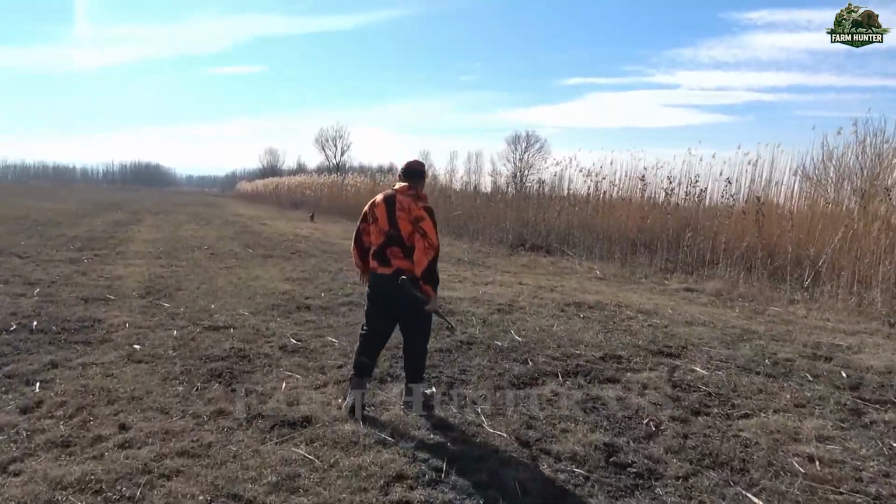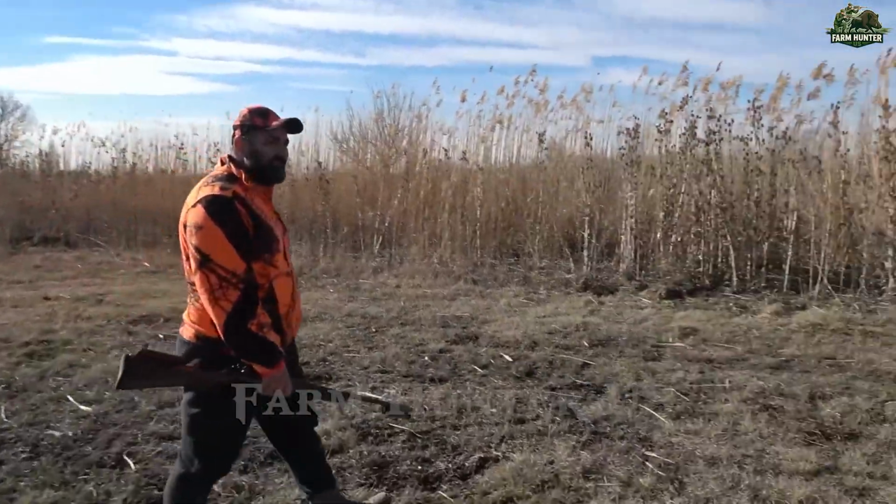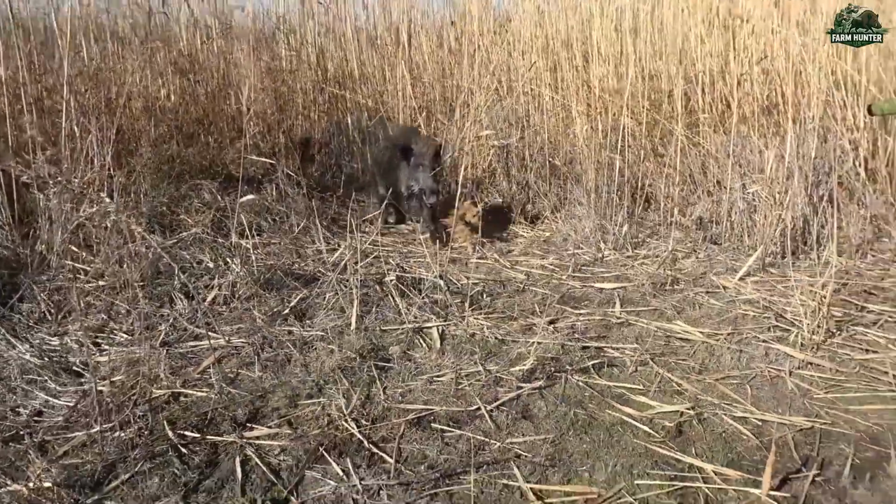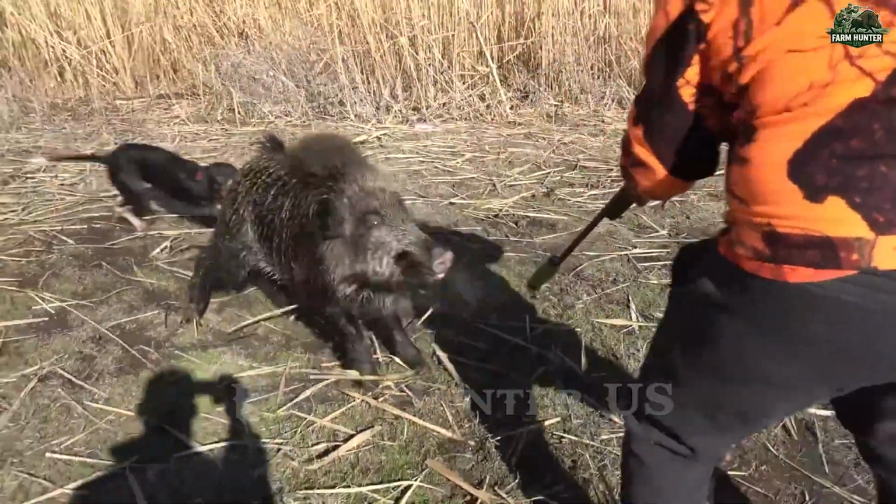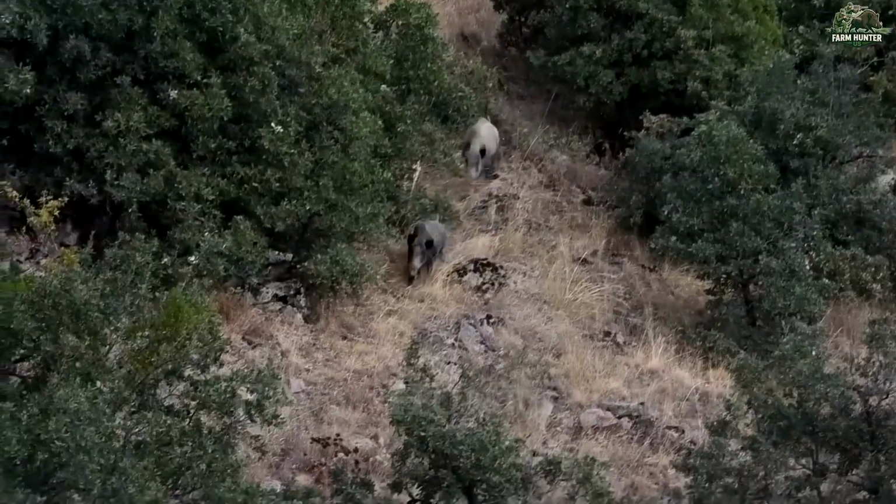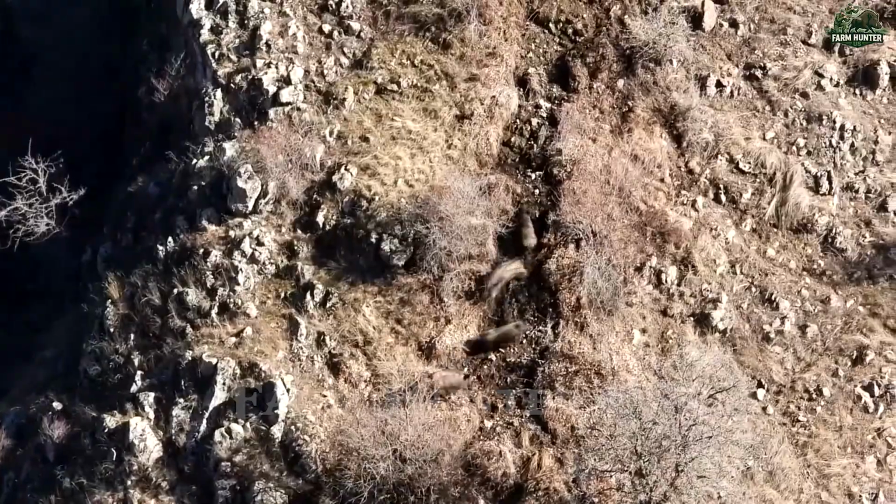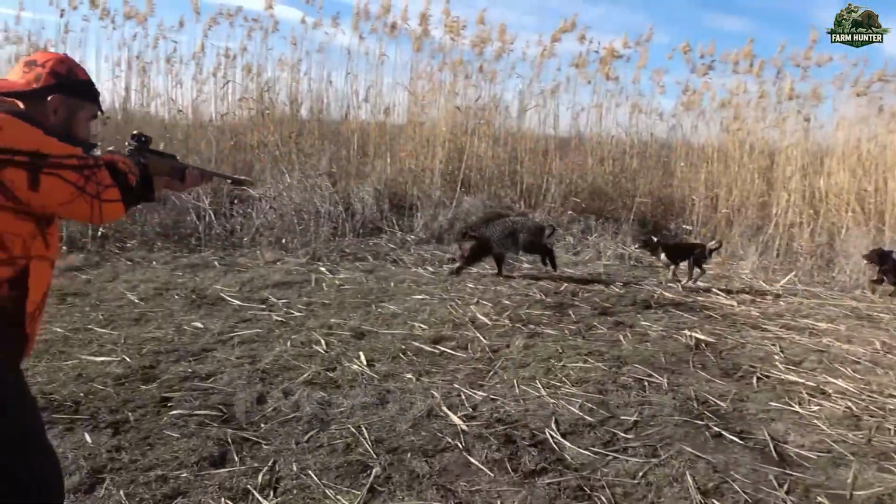We spread out, each step deliberate, scanning every stump and shadow. Then, breaking the silence, rustling from a nearby bush triggered a lightning-fast reaction. I fired. The shot landed clean, dropping the first boar in a matter of seconds. As we moved deeper along the trail, a second group of boars suddenly burst from the underbrush. Another quick shot, and we claimed a second trophy.